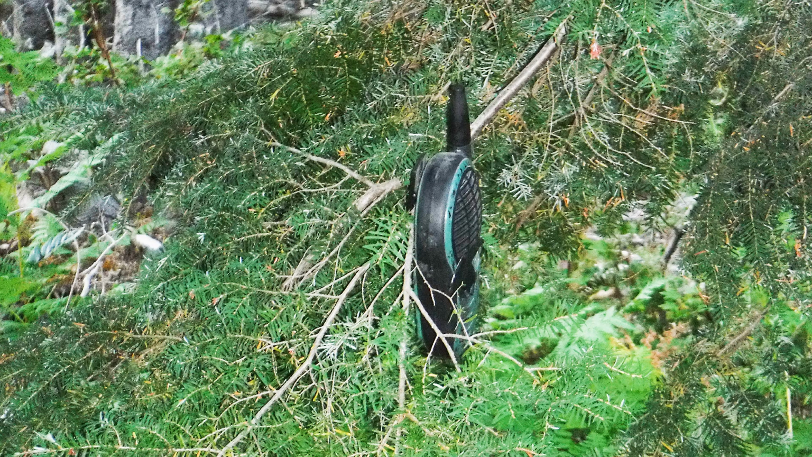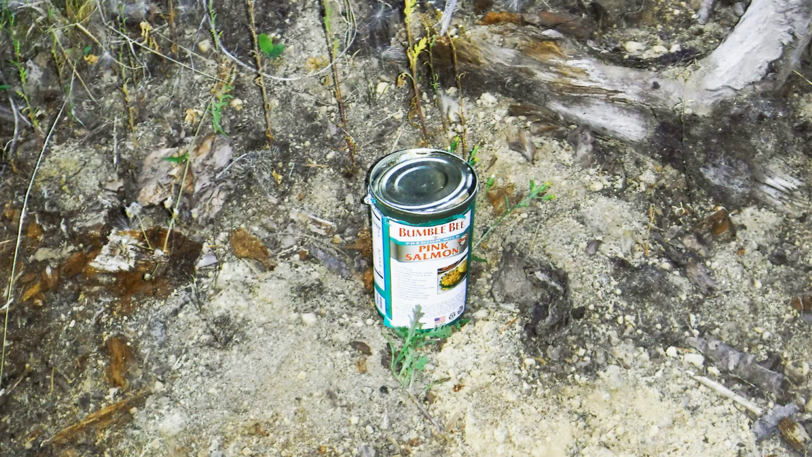We also added some salmon to give some odor to the area, just in case. And obviously this is one of us walking it for scale, as we always do. And here's sample footage of that night. Once again, the only thing we got were small critters going in and out of the scene. Nothing of earth-shattering significance, unfortunately.